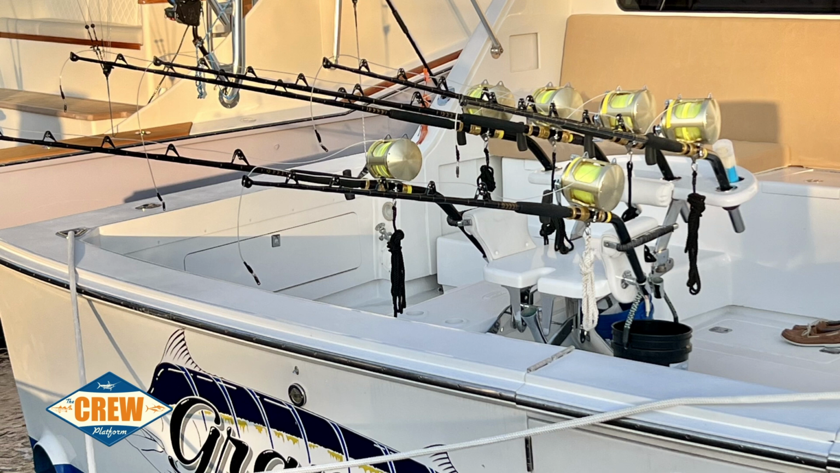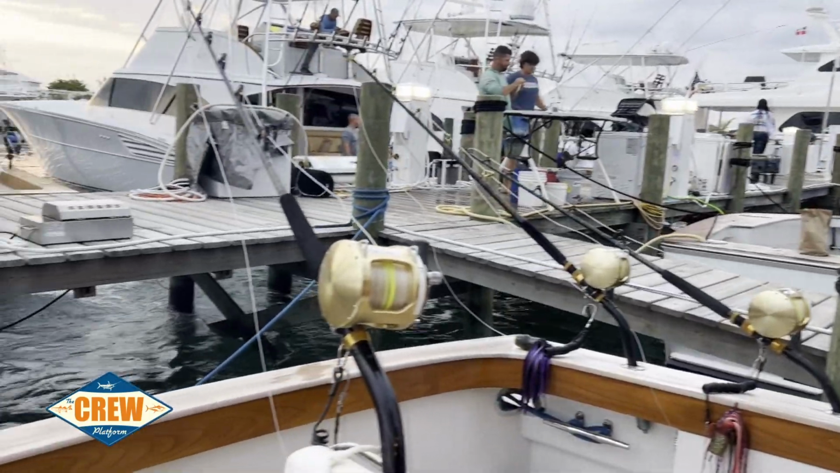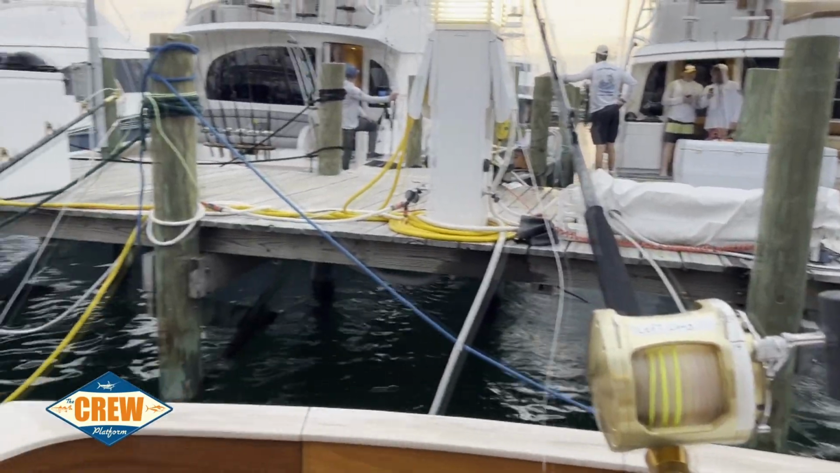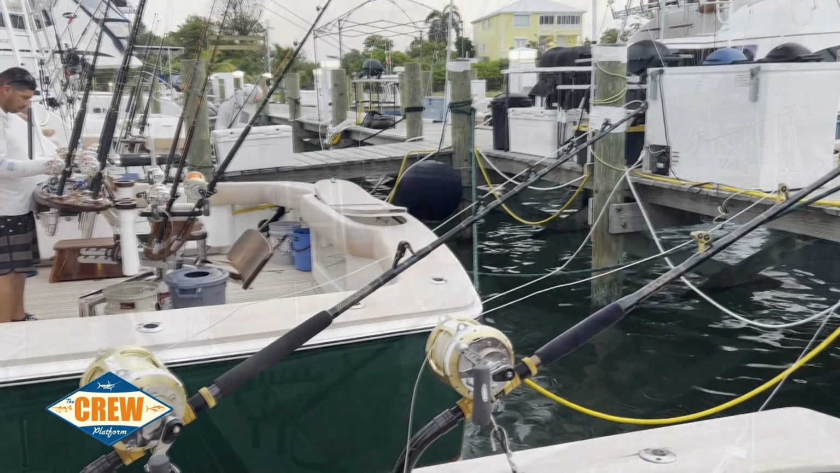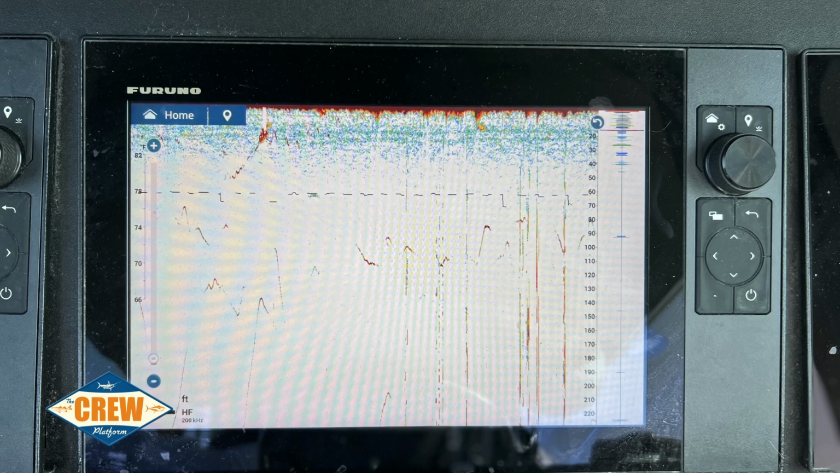But back to the sonar, what was interesting when I walked the dock, you'd go by a boat and they both had sonars with 6 130s. They were there for the big fish. But right next to it, there was a boat with 12 to 14 light tackle rods. So they were in a different mindset. They weren't there for the kill, they were there for the numbers.